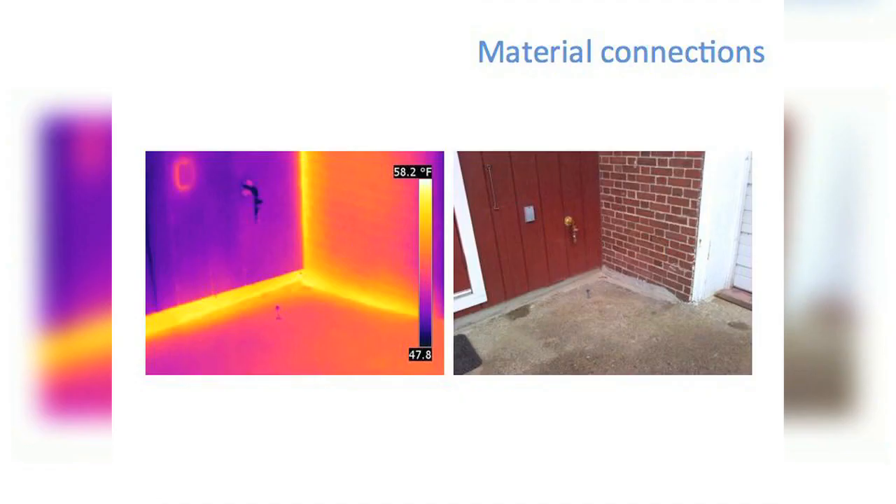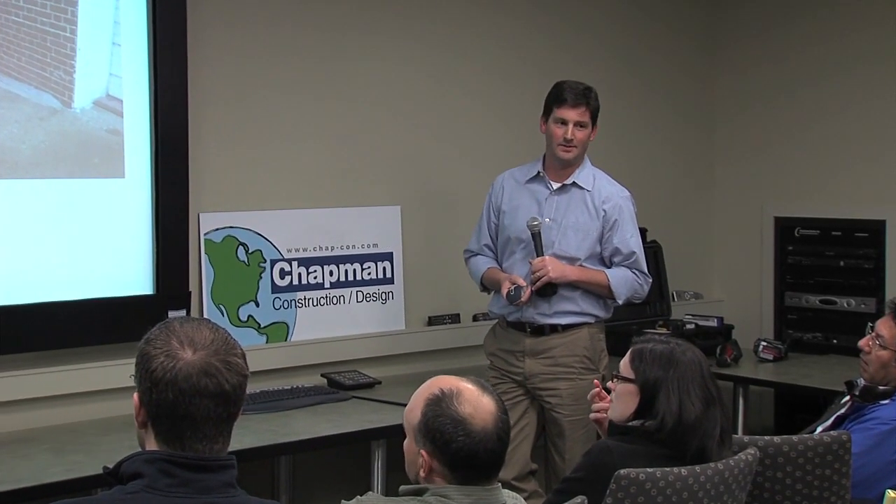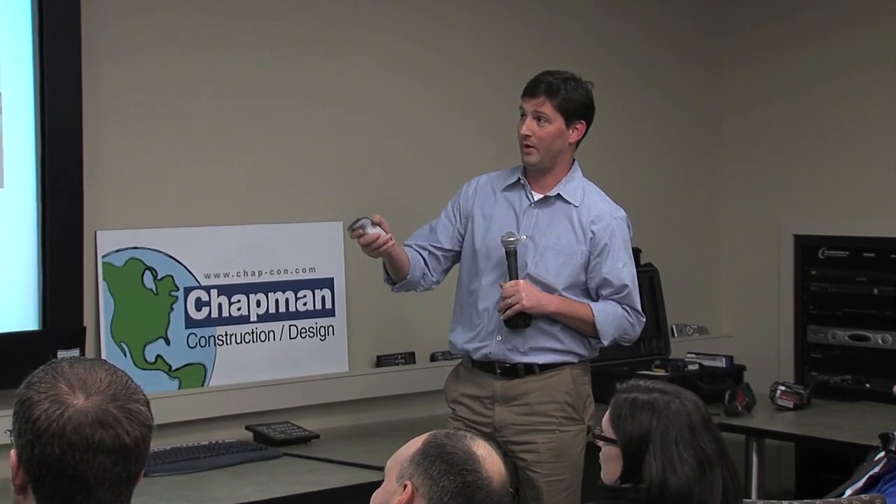A lot of times what you'll see is joints between buildings is where you'll see some heat loss. They were never detailed properly or never sealed properly. This is highlighting where the issues are. Fixing these issues is sometimes the bigger challenge. There's a lot of demolition that would be required to get back in there and seal up that joint correctly.